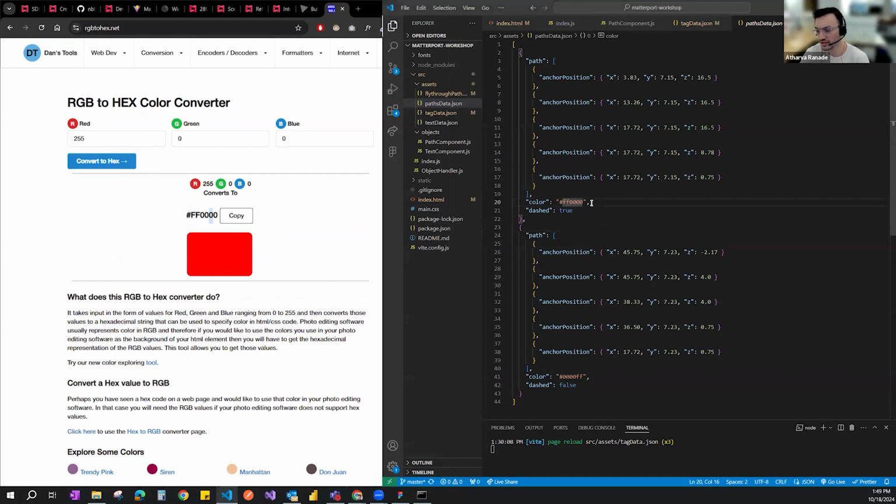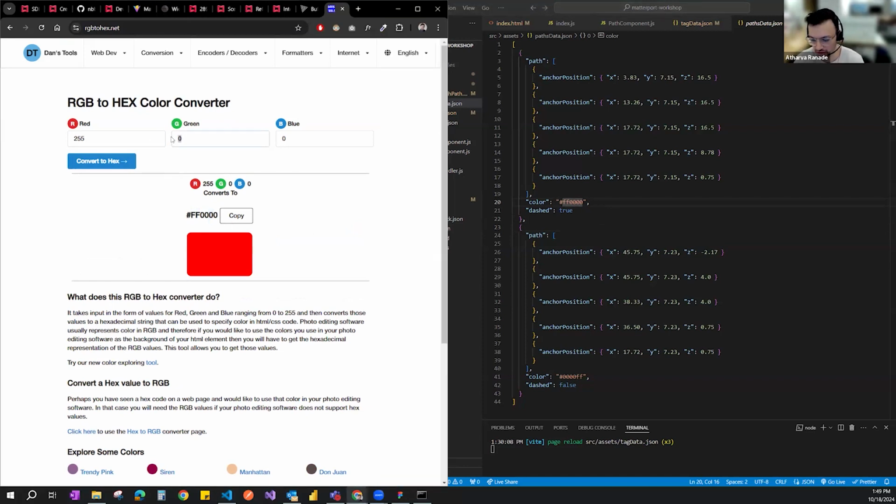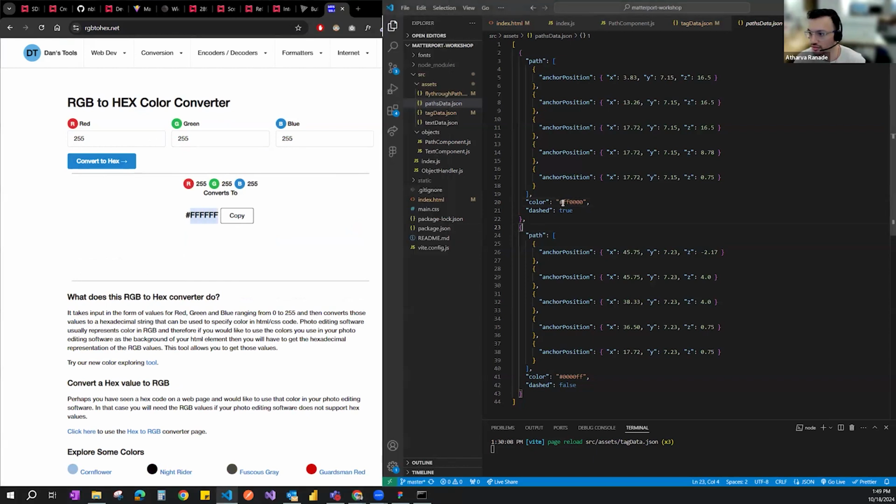So Matterport or Three.js, I would say per se, requires a hex input, so we can use that. So in my case, I want black or white. If I want white, then it would give me all Fs. So I can use that. Here I can change this value. I think it needs lower cases, and then I can change the dash to false.